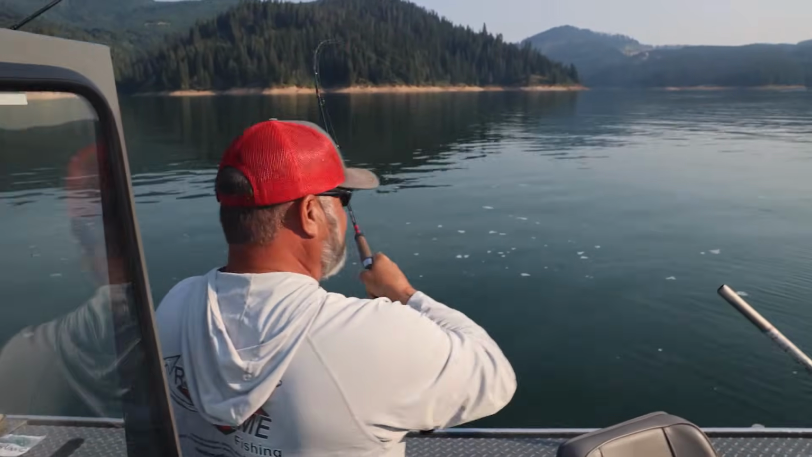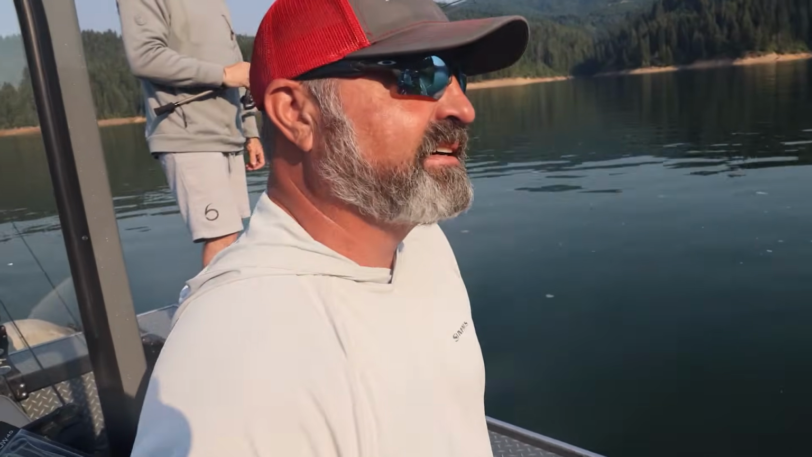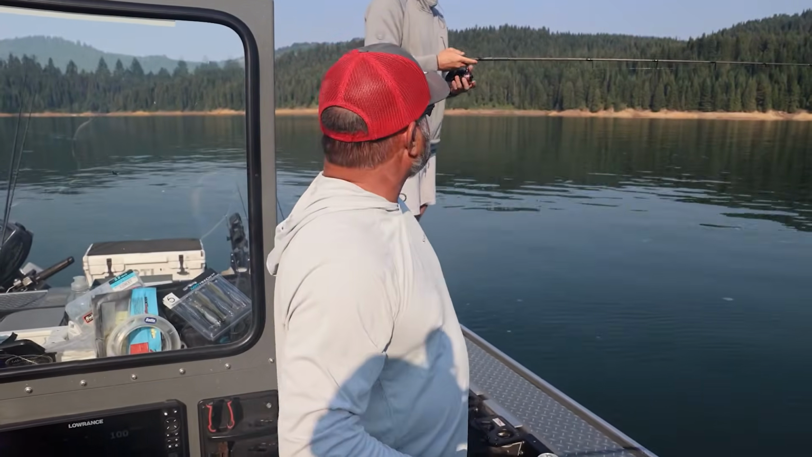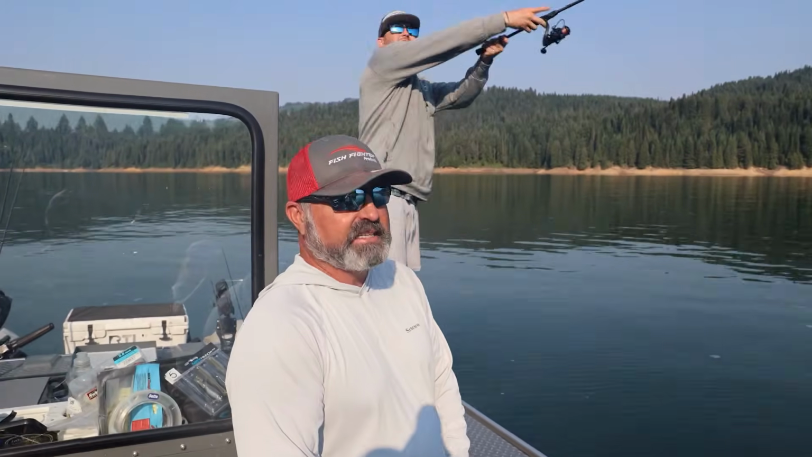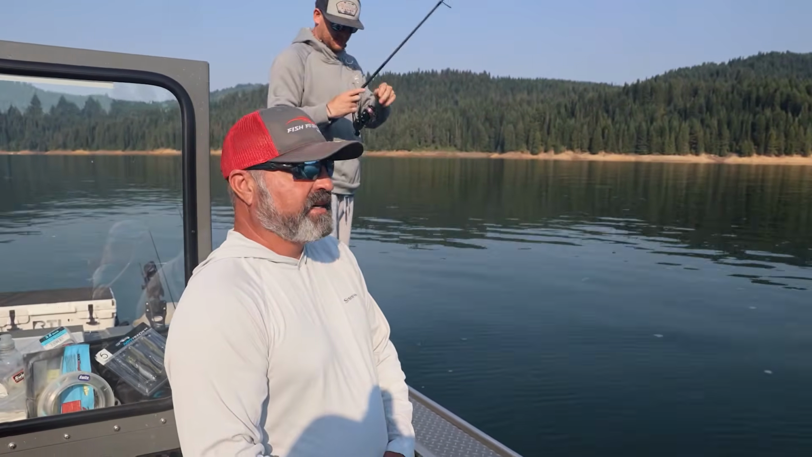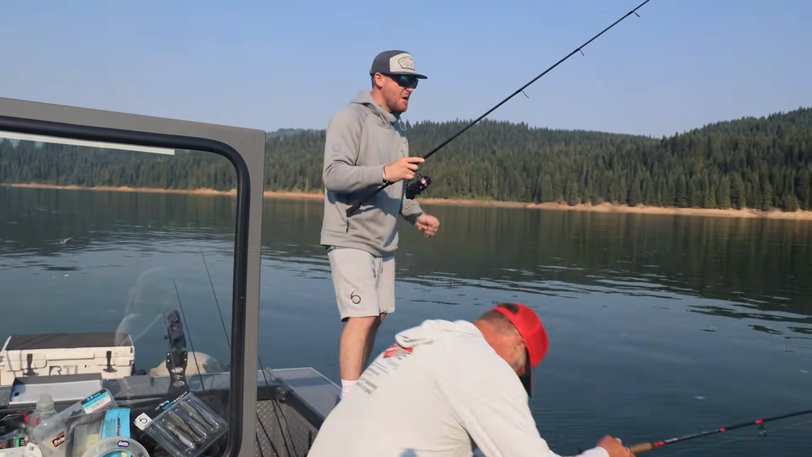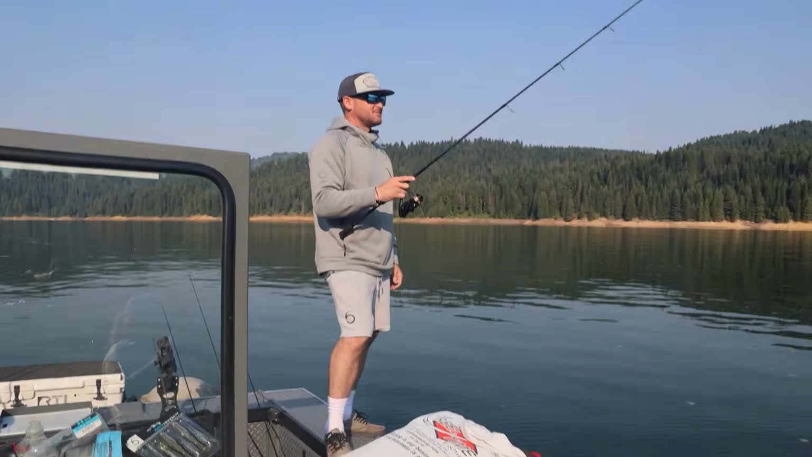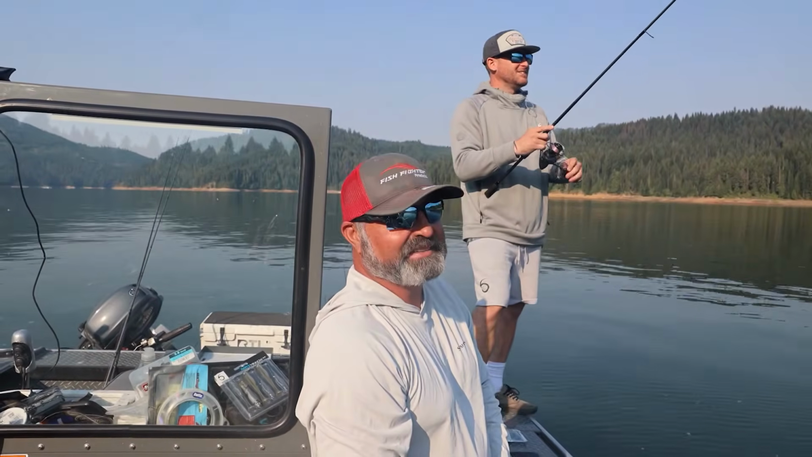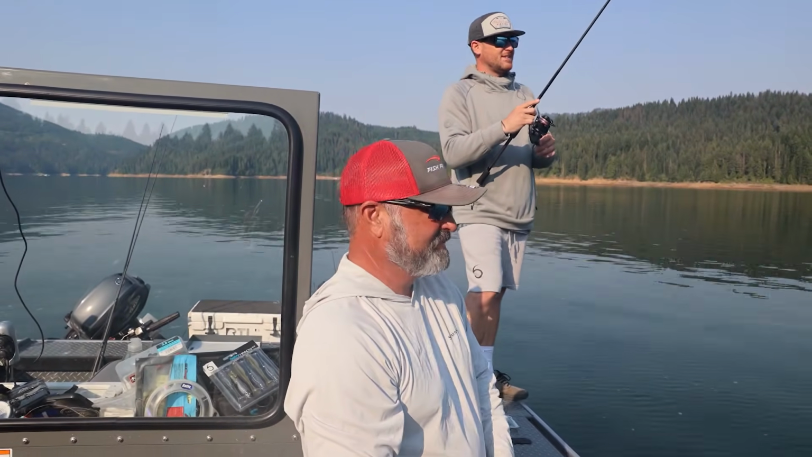Ooh, did you see that? I lost it. Oh, that was a good one too. This is the biggest one of the day. I need a minute here, guys. That was a big one. It was just about ready to jump and we were about ready to seed.